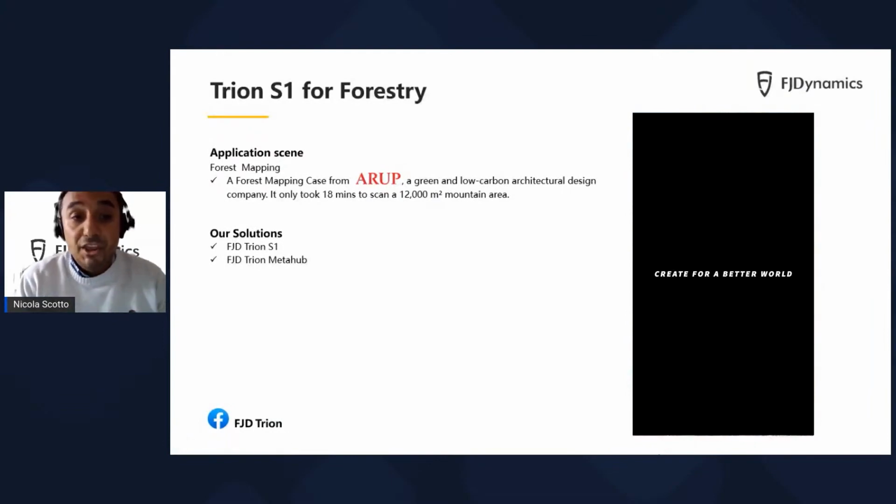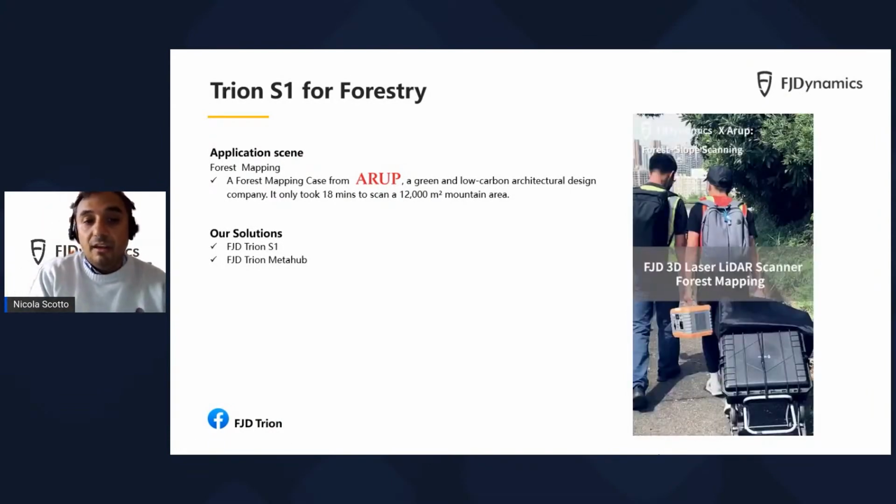You see, this was a complicated project, because you are in a park area with a great slope, and at the end of the day, you see how well the Trion S1 performed in terms of accuracy and its capacity to collect data even in a narrow place.